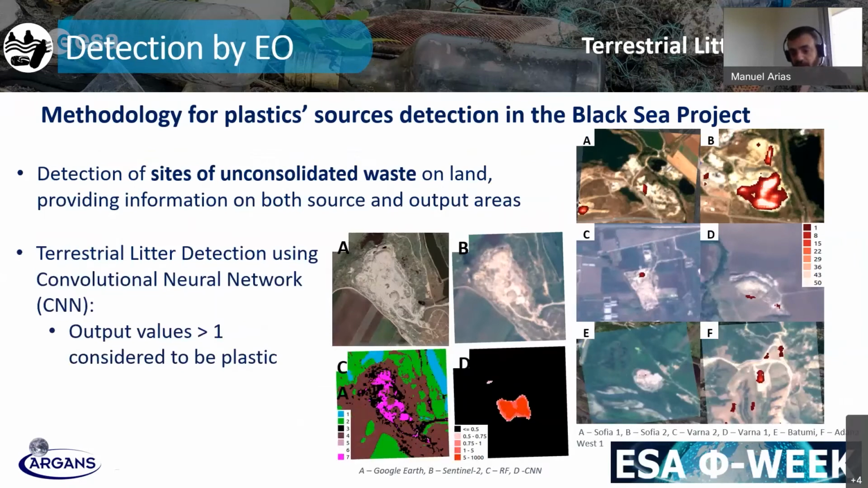Getting more towards the end of the presentation, one aspect we have started to explore is the introduction of artificial intelligence elements, to do detections of the potential sources themselves over land of this litter. So, as I have said in the introduction, most of the litter that we found in the ocean and coastal waters is actually coming from rivers. And the next question is how that litter ends up in the rivers.